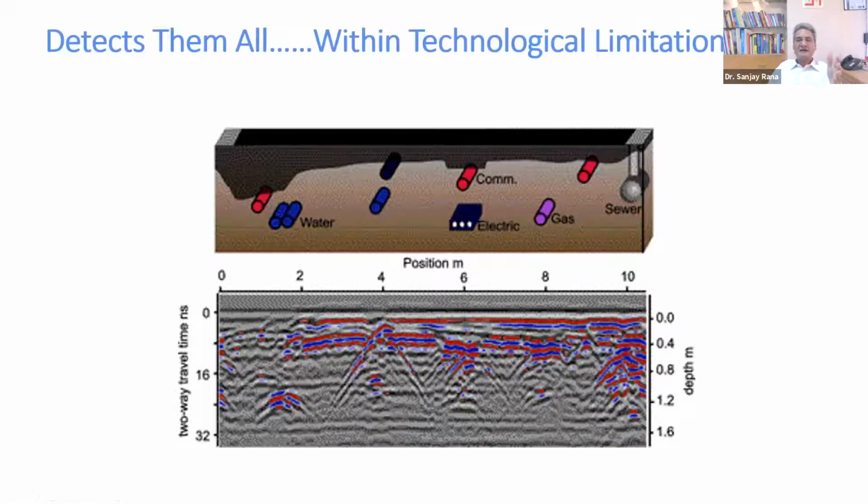And this is a picture. This is not my picture. I've borrowed it from somewhere, where they show that GPR detects everything, right? It detects water line, communication line, gas, sewer, etc. So they say it detects them all. What I just add there is: within technological limitations.